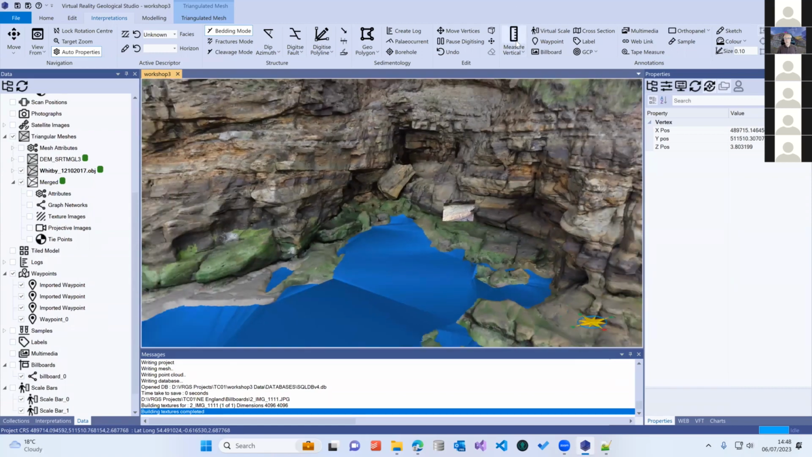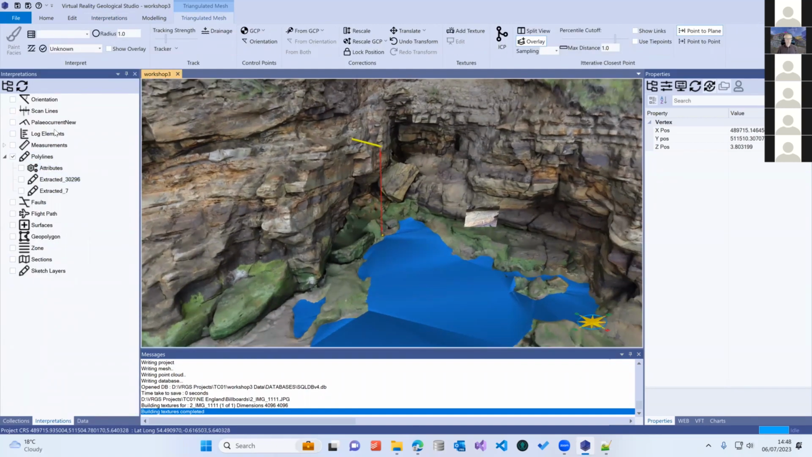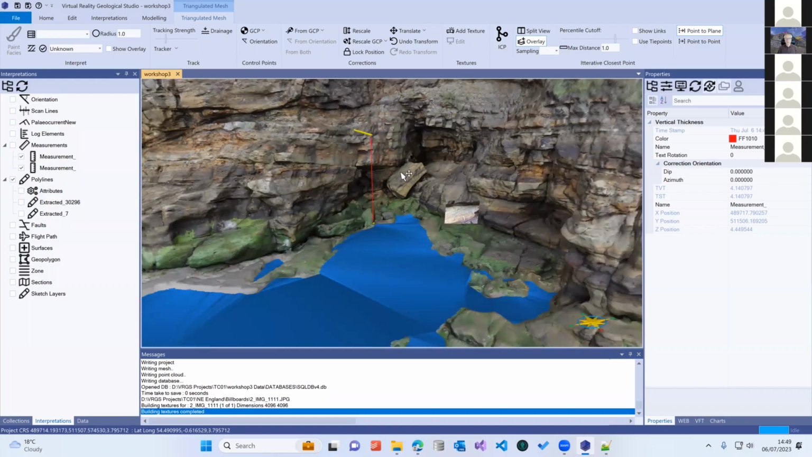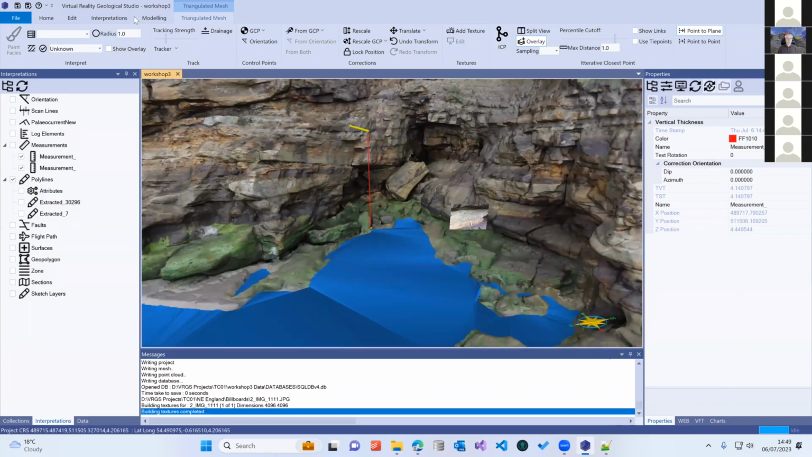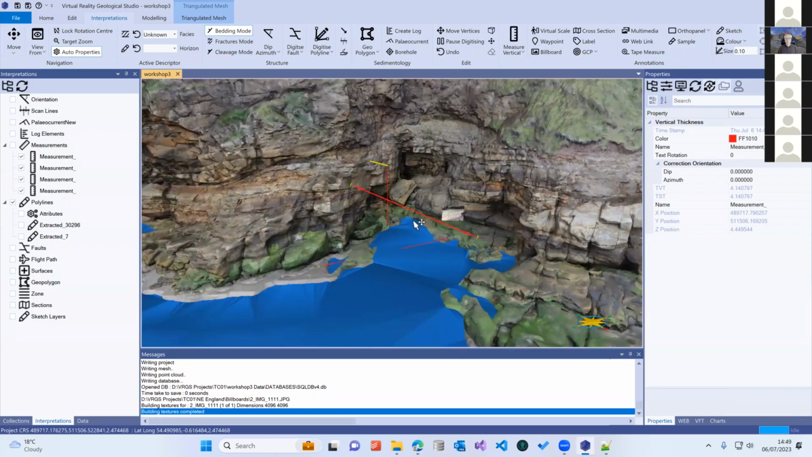We also have our measure tool, which allows us to just make simple measurements. Any of these you select, the measurement appears in here, and it gives you the true vertical thickness, and if you attach an orientation to it, it will give you a corrected value as well. So that's vertical measurements. We can also switch to making horizontal or 3D, which is a straight line distance in 3D. So you can make multiple different kinds of measurements.